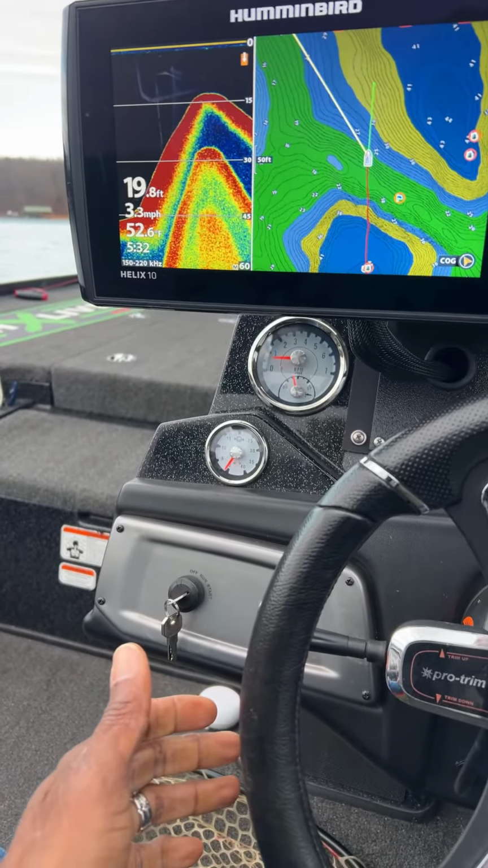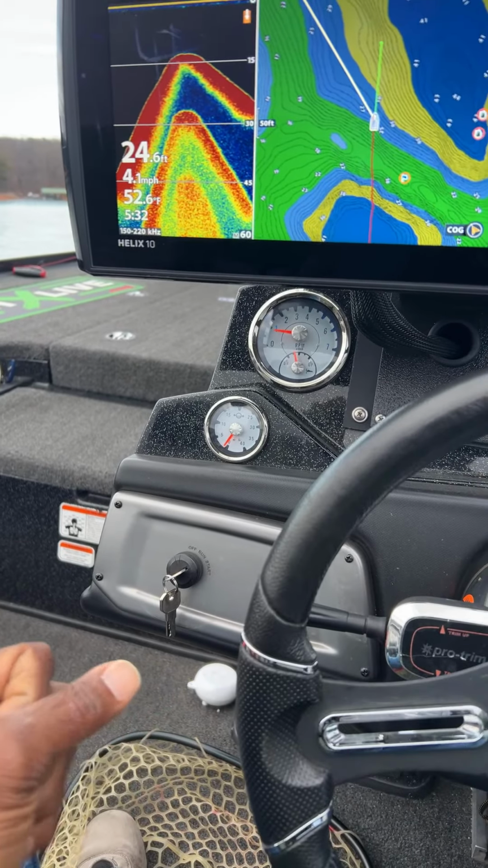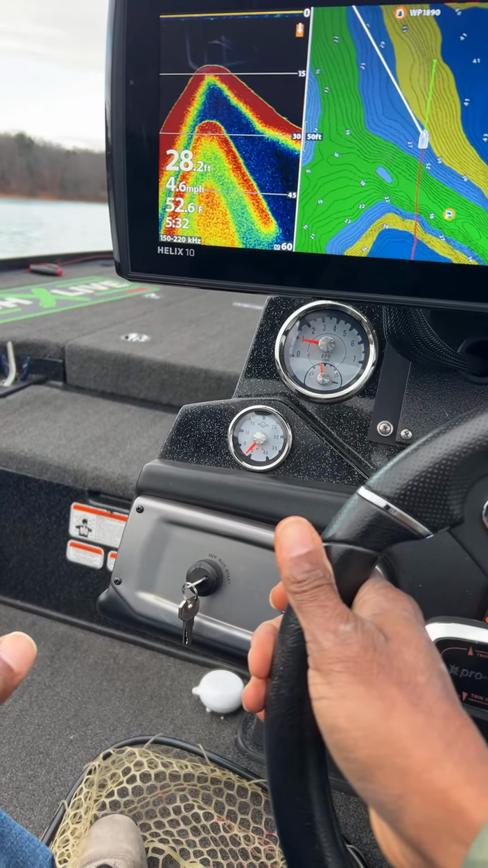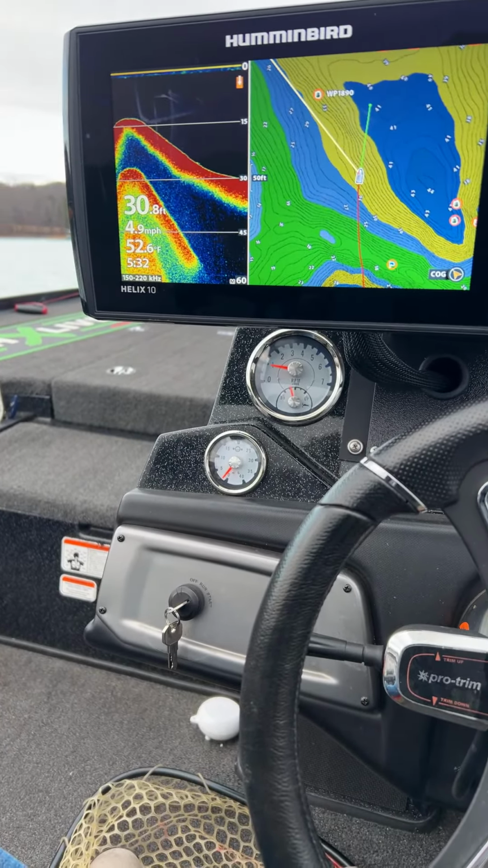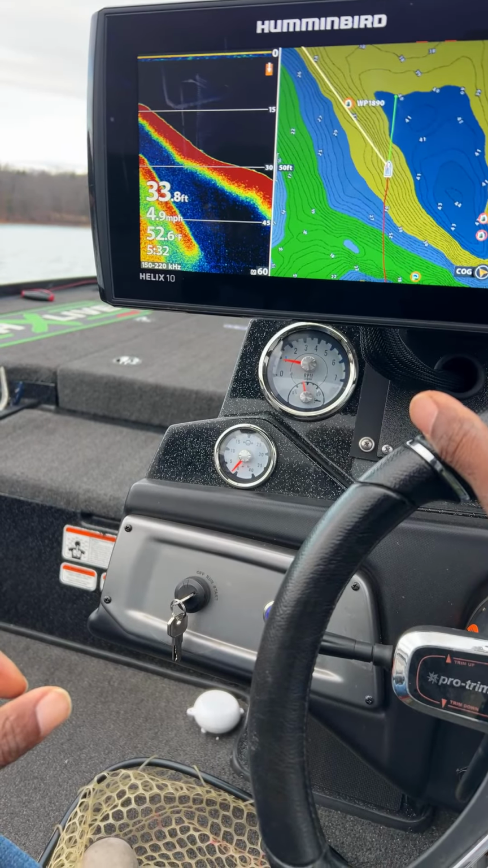So we're just gonna look and see if maybe there's some bait fish on the other side. But I'm not seeing any signs of life. I thought for sure there'd be something back here. Where's the bait fish at?